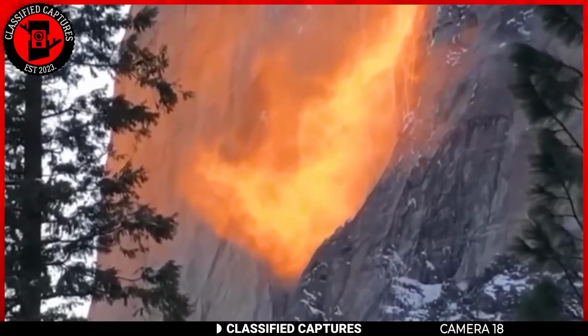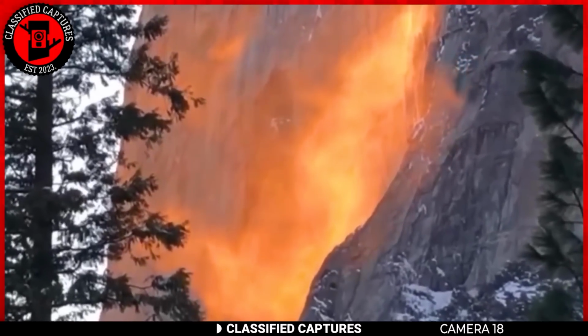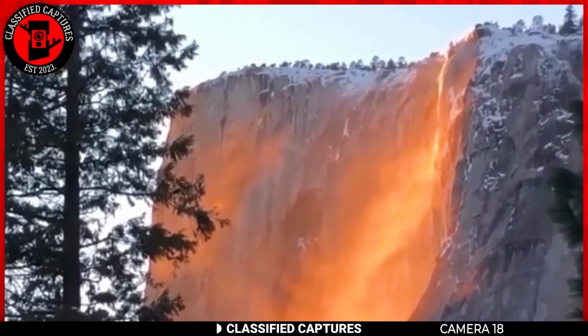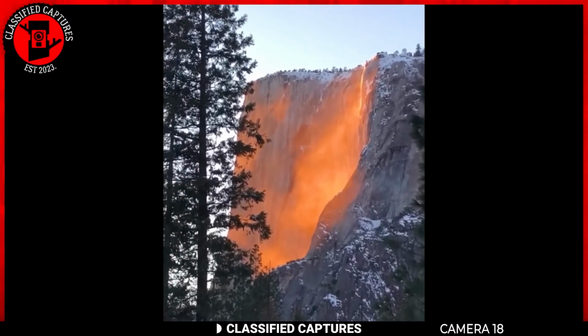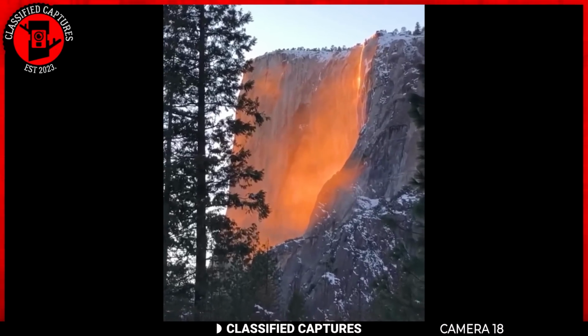The Yosemite Firefall is a phenomenon that has been captivating people's imaginations for decades. It's a rare occurrence, and it lasts only for a short period, making it all the more special. It's a remarkable reminder of how nature can be both beautiful and powerful, and it's an unforgettable experience for anyone lucky enough to have witnessed it.